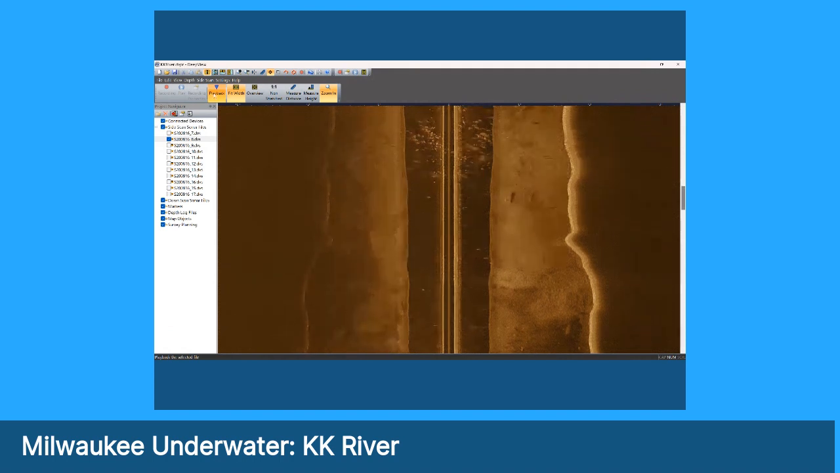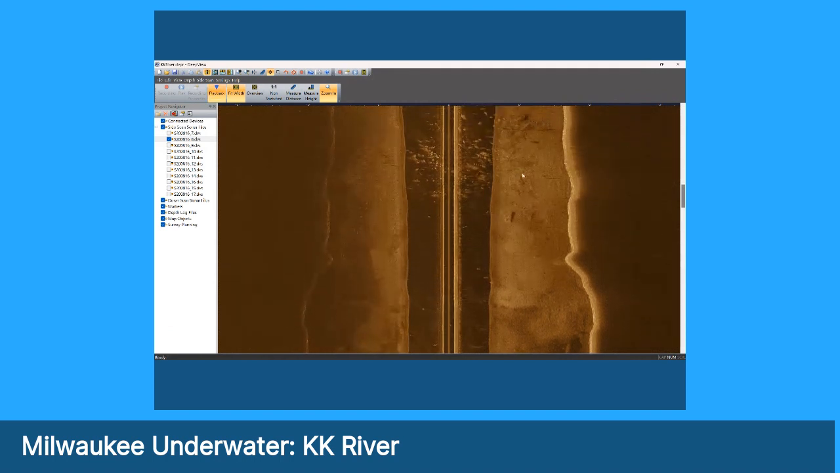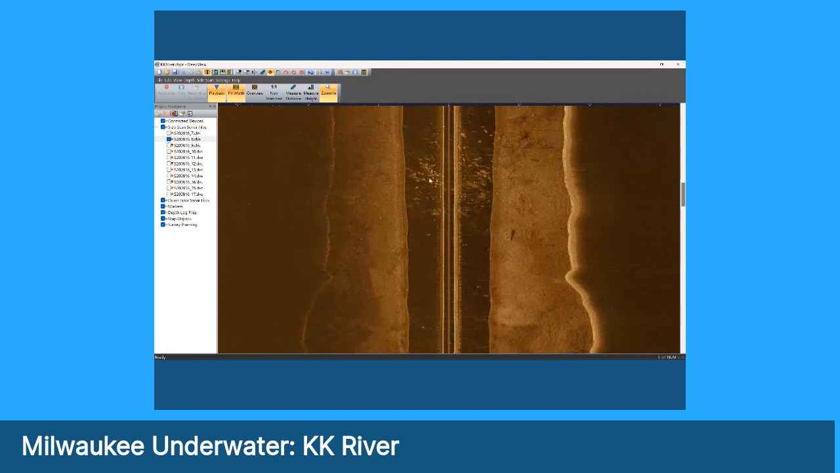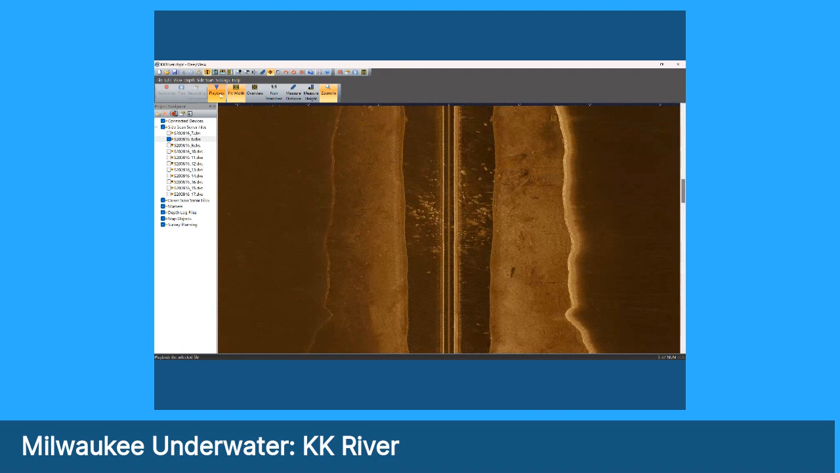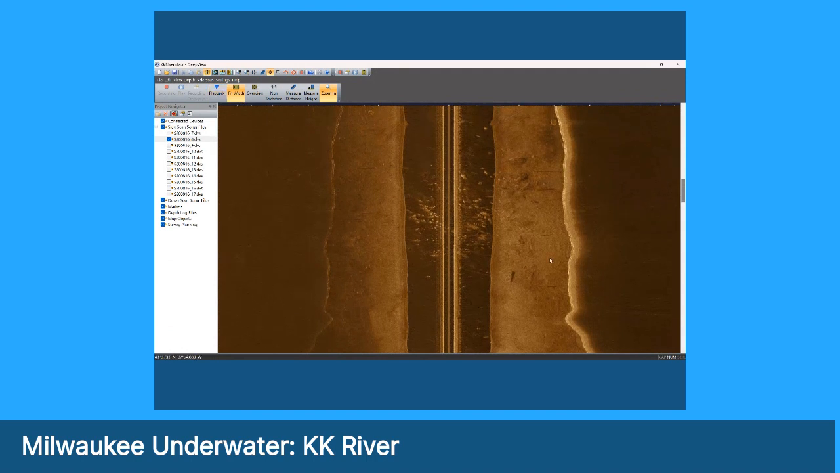And we'll see a lot of material in the water column here. And again, this is just about off the Continental grain elevator. We see a lot of material that has been essentially lost off of ships and barges here. What, you might ask, is all this white stuff in the water column? These are fish. For whatever reason, there are a lot of schools of fish off of the Continental grain elevator. They were that day, quite a few, in fact.